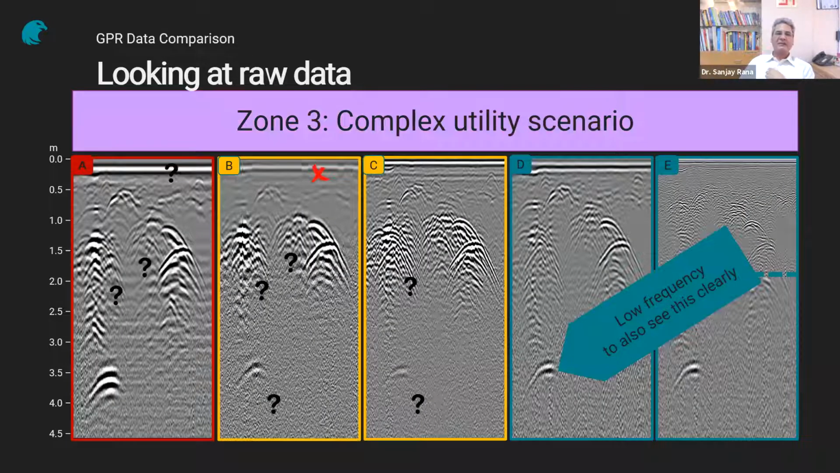Now, this is another complex utility scenario where there are a number of utilities close to each other. And this is again 300, this is 350, this is 700. And look, once we come to 700, resolution is improving, but you're almost missing this particular part. Even if it was slightly deeper, you're going to miss it. And see the low frequency and the high frequency of the GS 8000, where you are able to see very high resolution in the shallower part and deep information based on the low frequency. This is what we are discussing.